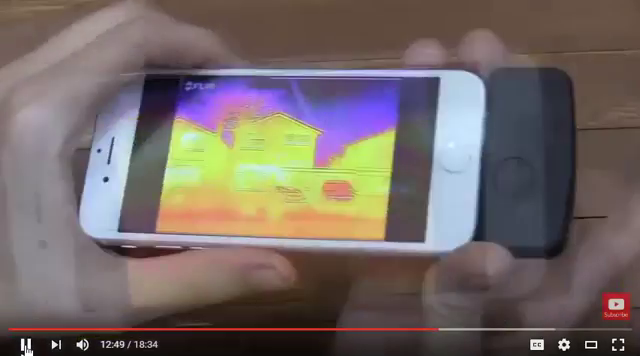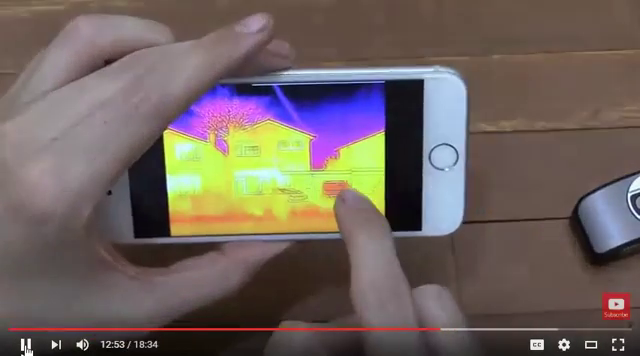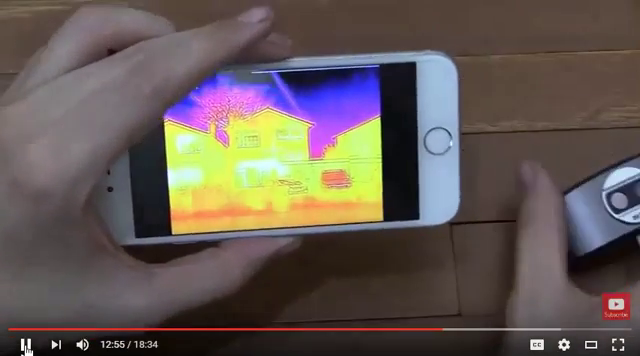Oh, just to clarify, this doesn't need to be plugged in to see your images. They're actually stored on the phone itself. I didn't need to have that plugged in.